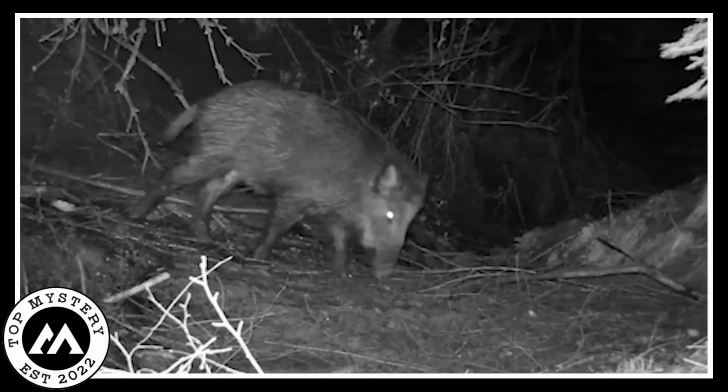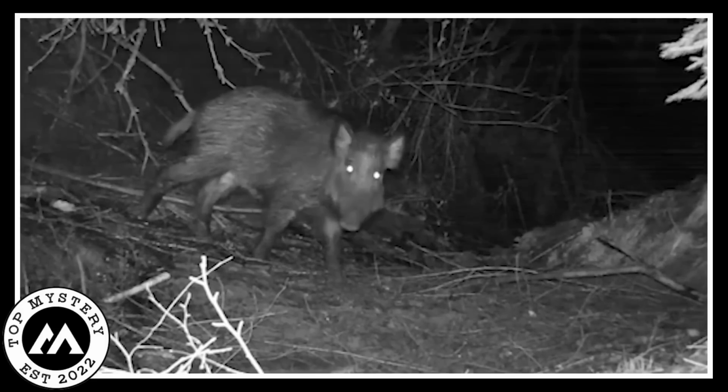Those glowing eyes make you question if you've accidentally stumbled upon the hog's secret lair or something. Nature, my friend, has its own set of thriller plot twists, and this hog is undeniably the star of the show. It gives a whole new meaning to the phrase, when pigs fly, doesn't it?